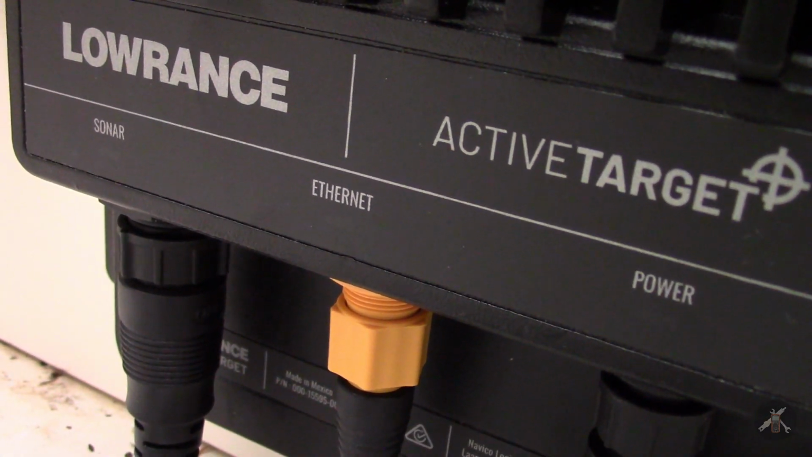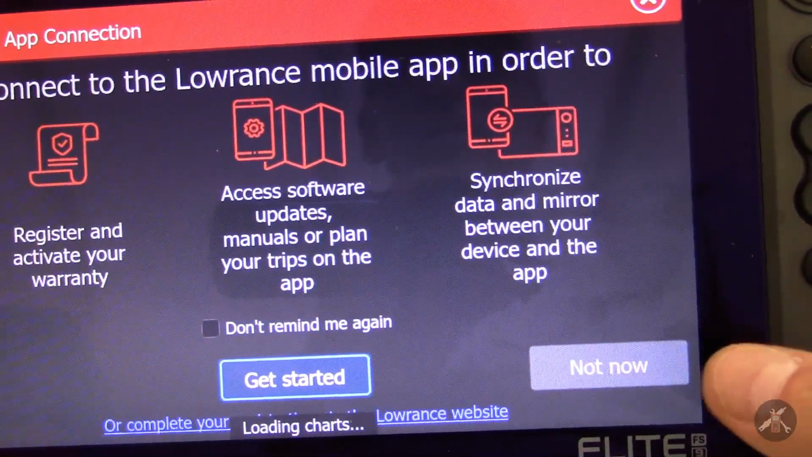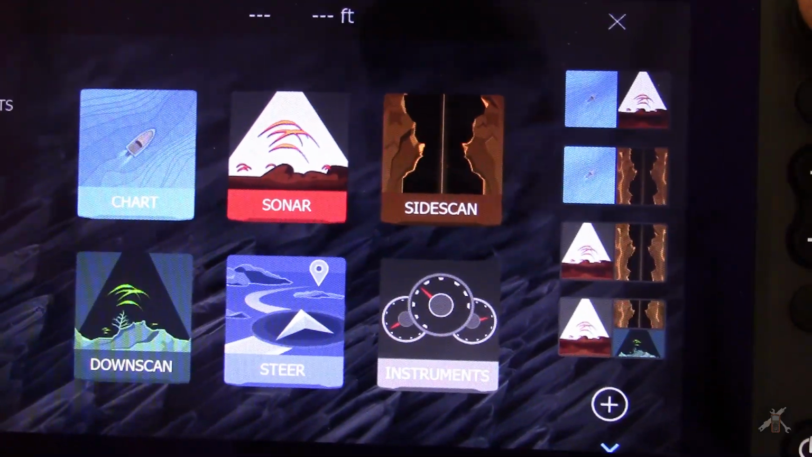Alright. Well, let me power that back up again. And let's see how my FS9 unit looks here. Let's light this guy up. I've had this hooked to an active imaging.